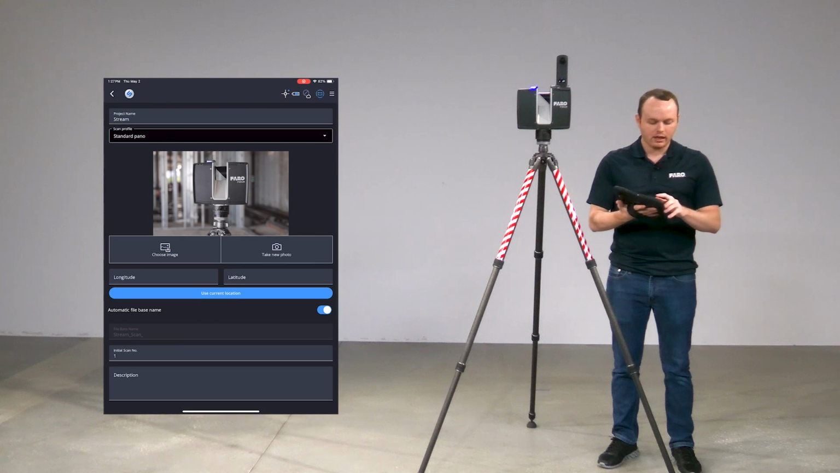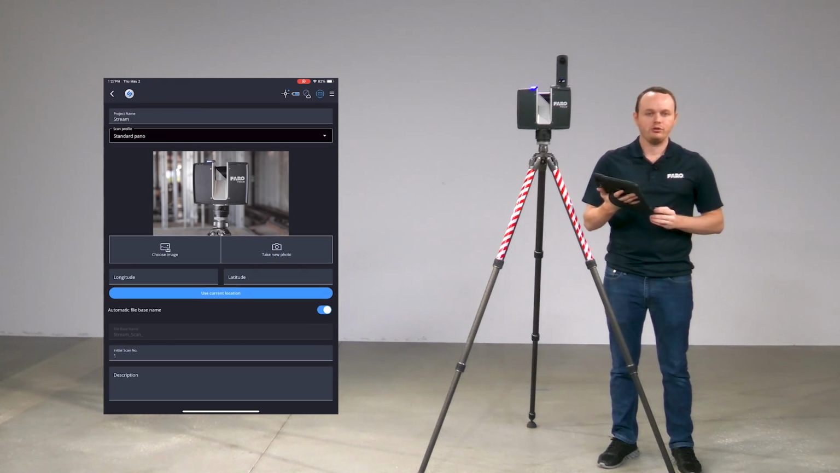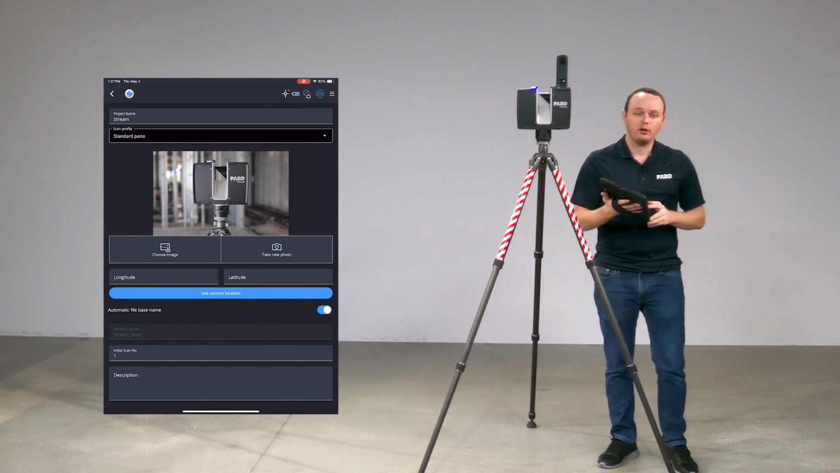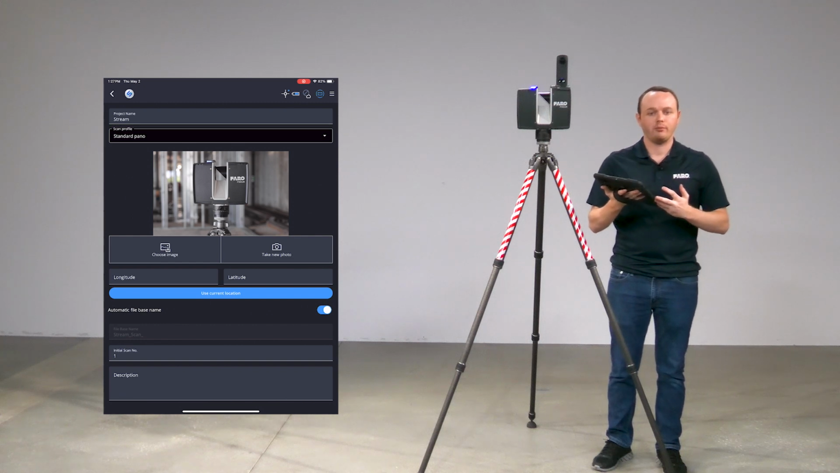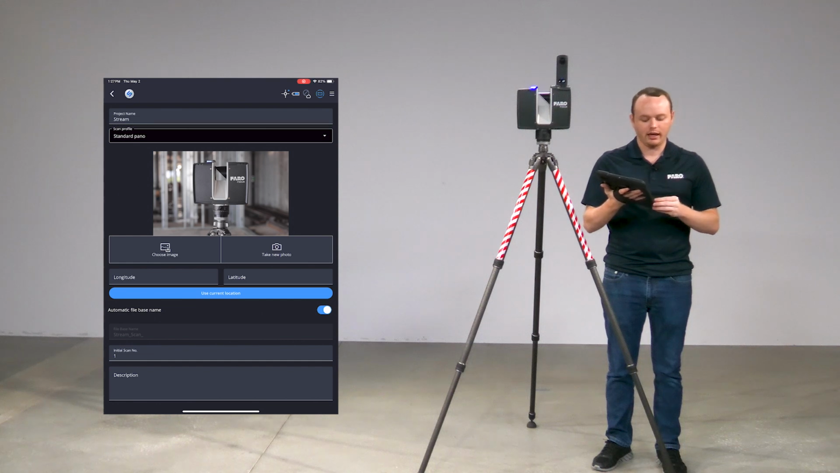Now I can select a scan profile if I already have one set up, but you can always change this after this, so that is not a priority. If you want to, you can take a photo to show the project area, and that will show up inside of Scene. You can also use GPS location if you're outside to better just contact where you're at. Now, with the automatic file-based name, as you should know, you should always set a file-based name that is unique to that project. So the automatic file-based name uses the project name and just adds scan at the end of that, making your life a lot easier.